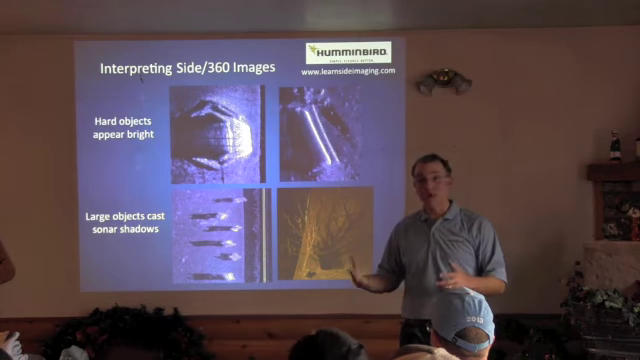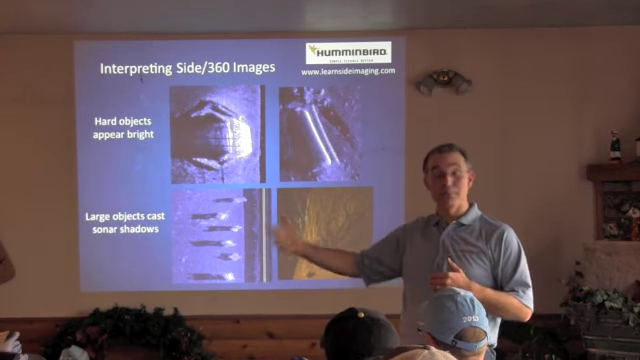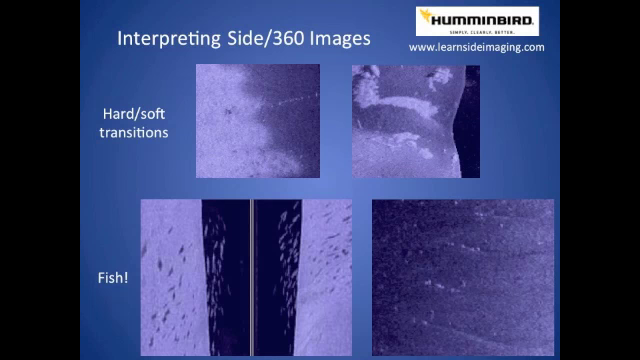That's the sonar shadow generated by that tree, where sonar energy can't penetrate beyond the tree and image the bottom around it. Some other basics. One of the things that I think is a wonderful application of side imaging out here on the lake, as well as for ice fishermen, where we're trying to find exactly where the hard bottom, the sand, butts up against the muck, because we want to go perch fishing there in a little while, is that both side imaging and 360 imaging make it very easy to identify hard bottom, soft bottom transitions.